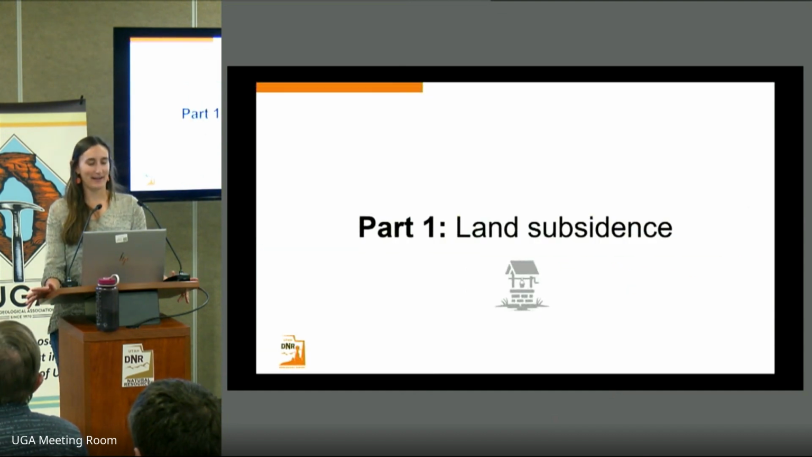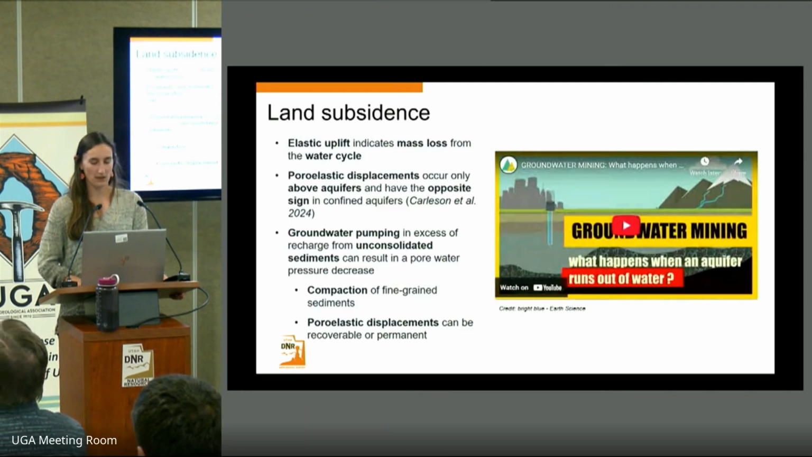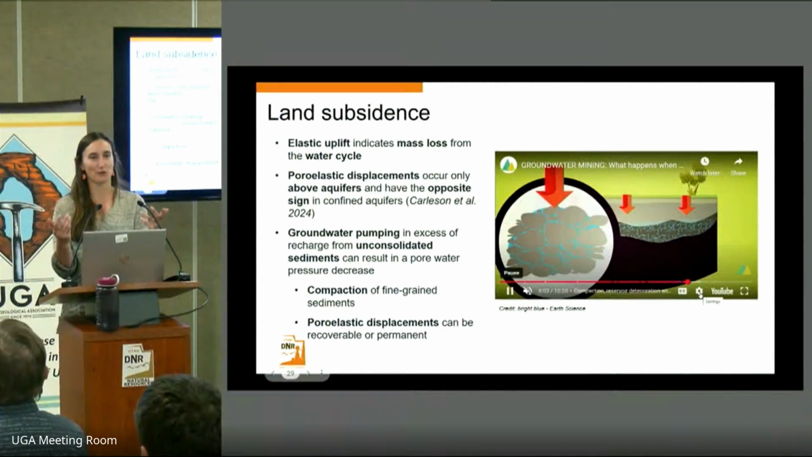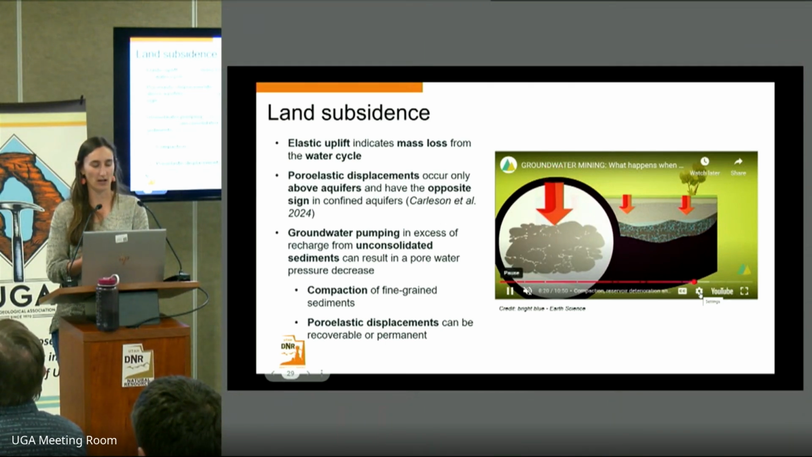Now that we have an understanding of what InSAR is and how it can be applied, I want to focus on the first applied science question that UGS is interested in, thinking about land subsidence throughout the state. If we have mass that's removed from anywhere in the crust, we're going to have an elastic response. But if we have this removal of mass from an aquifer due to groundwater extraction in excess of recharge, then we can have the opposite sign due to compaction of the fine-grained sediments in that aquifer.